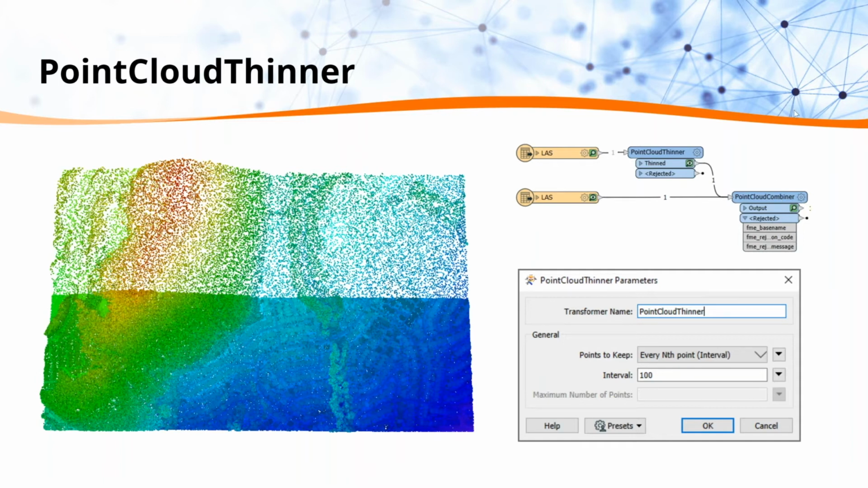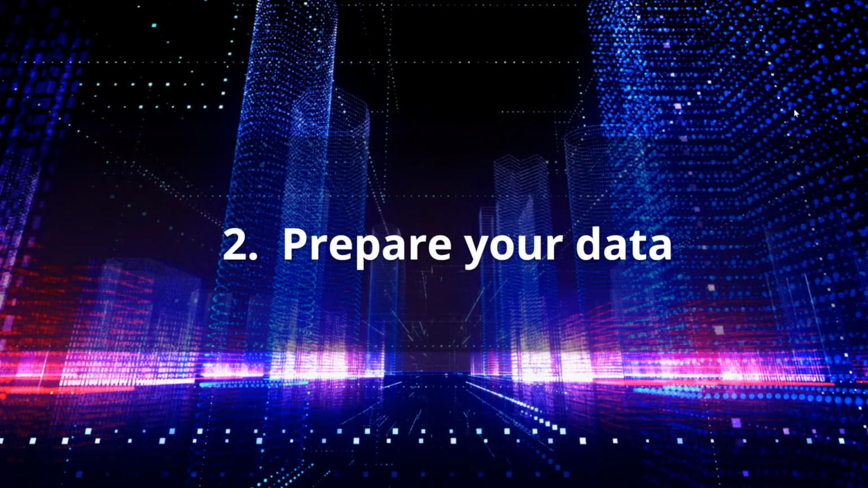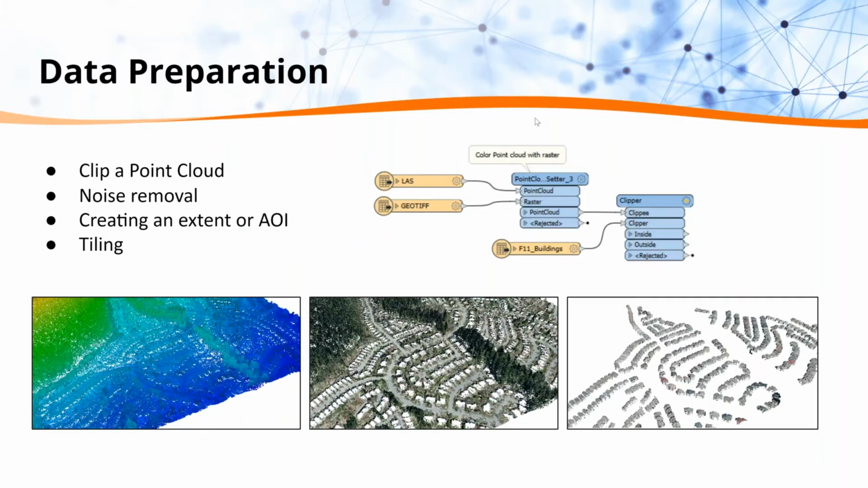This brings us to our second step in improving your LiDAR workflows: preparing your data. Although we have a ton of point cloud specific transformers, we also have a lot of other transformers that are point cloud compatible. The tiler, if you're working with really large data sets, and the clipper, if you have Z values, you can do cubic clipping. The tester, attribute managers or creators, and reprojectors all work with point clouds. In this screenshot, all I've done is use a color setter to overlay a GeoTIFF onto the point cloud just to make it look a little bit prettier. Then I downloaded a building shapefile for the same extent and clipped the buildings from the original point cloud, which is what you're seeing here.